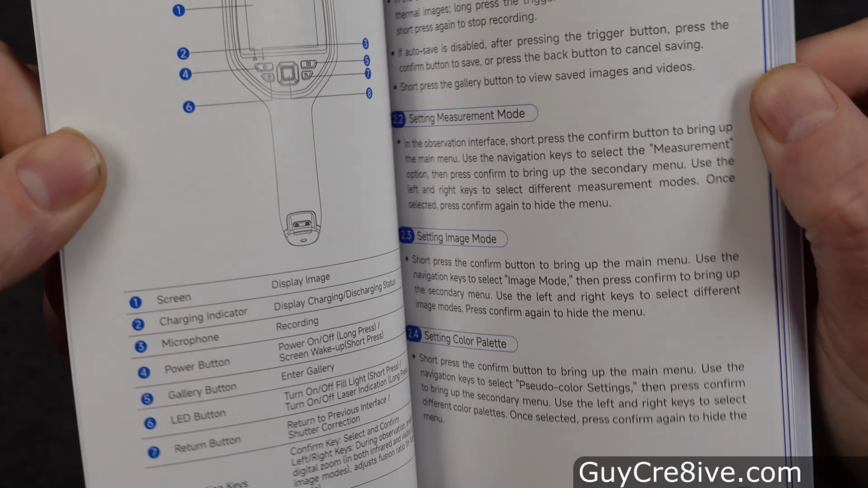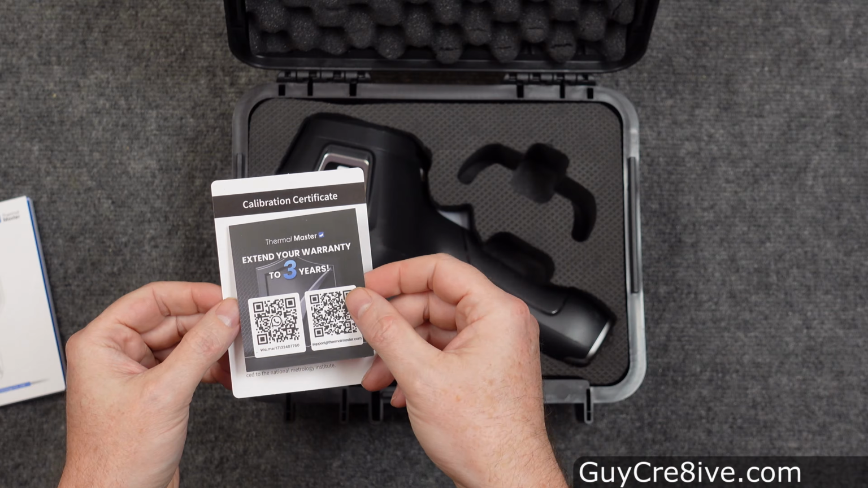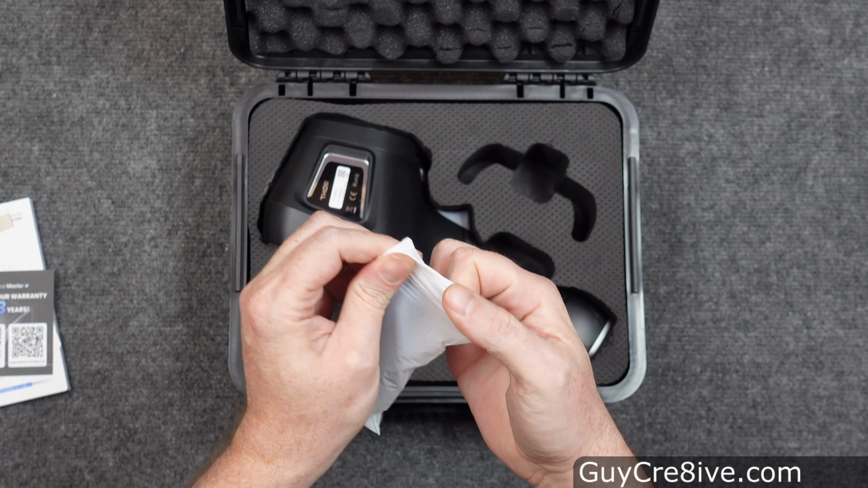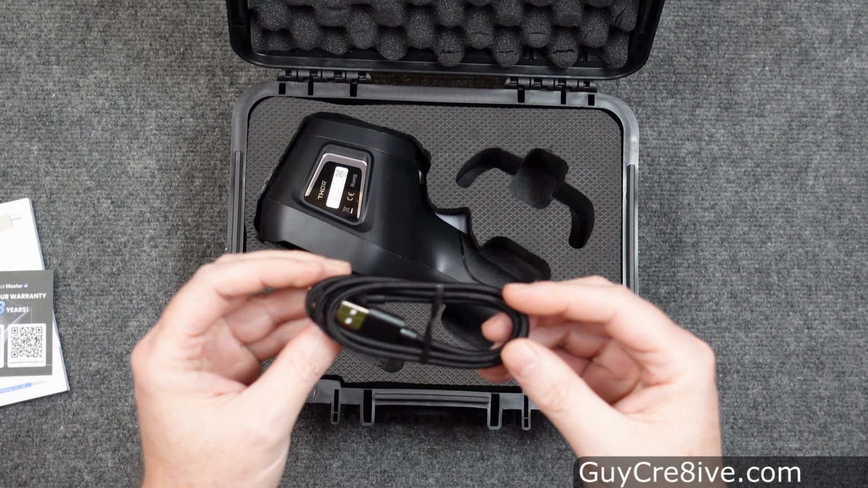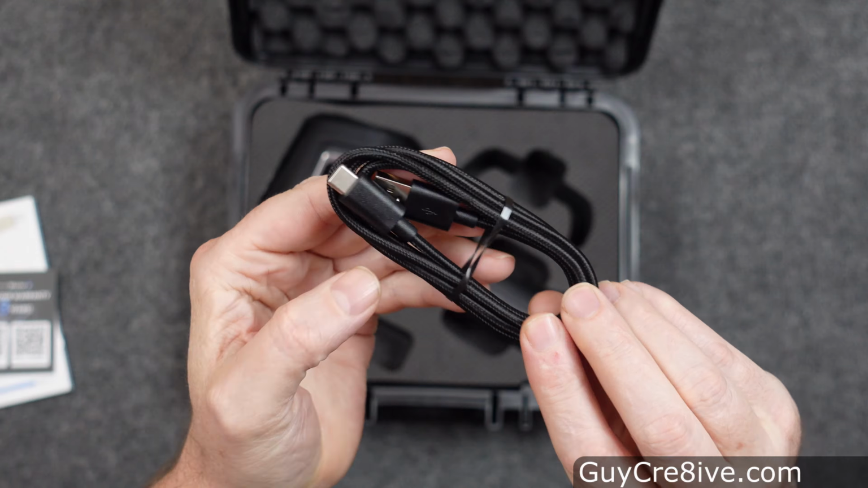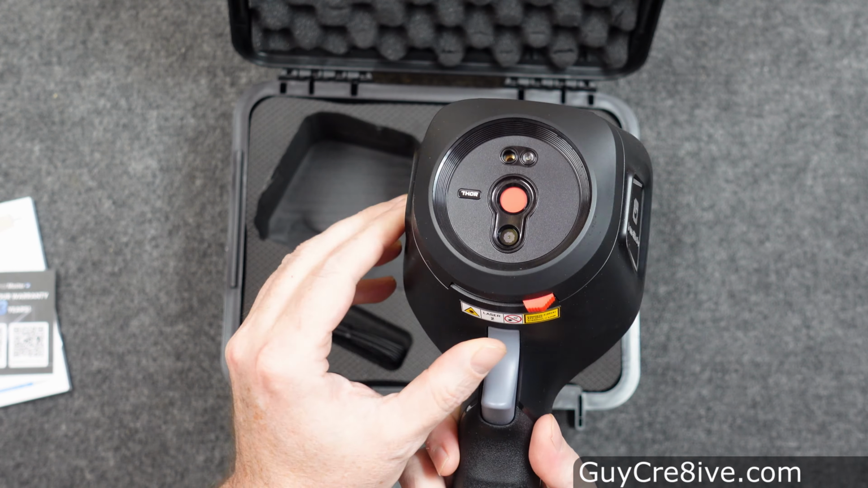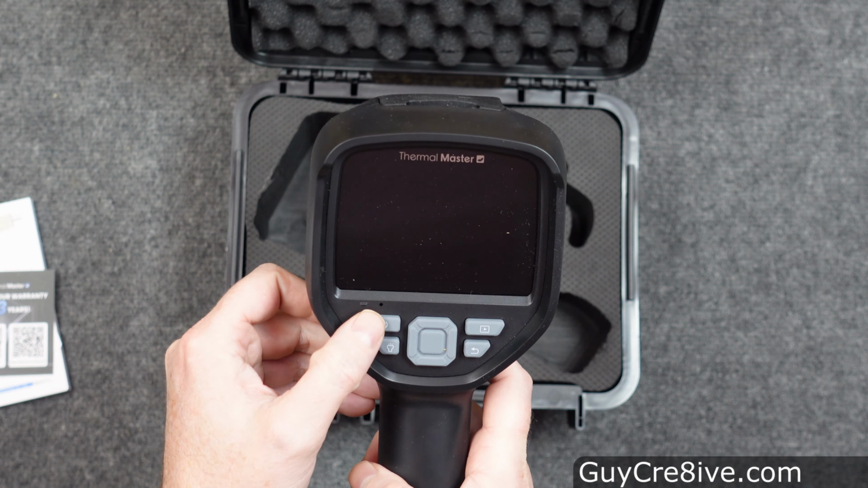It also came with a calibration certificate and a small card with a QR code I could scan to extend my warranty by an additional 3 years, though the listing advertised a 2-year warranty. They provide a really nice USB cable to charge the camera up and transfer files you take with it to your computer, but I had problems getting it to charge past 80% when I first got mine. I think it was because it was so cold at the location I was using it at though, because it later charged to 100% when it got warmer out.